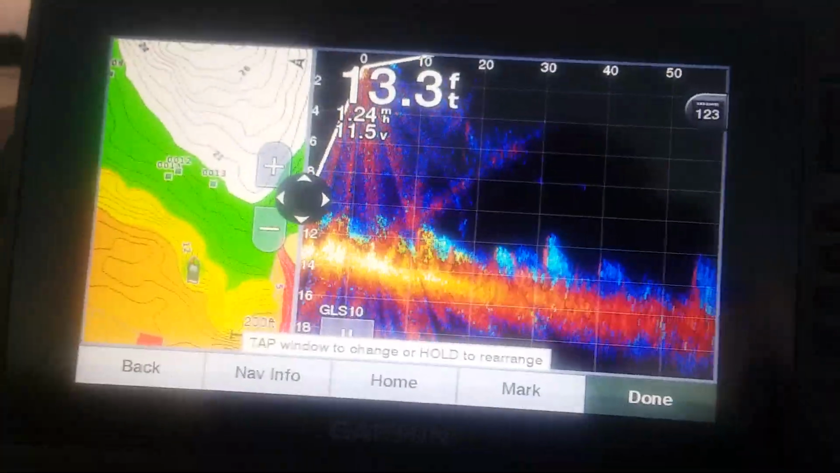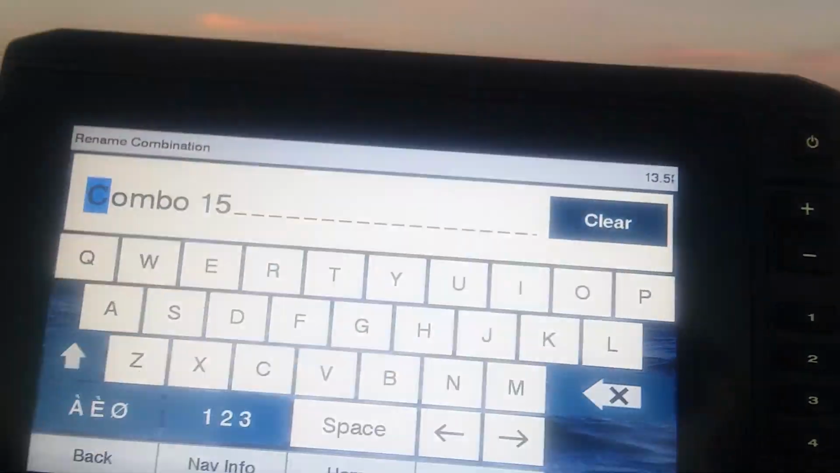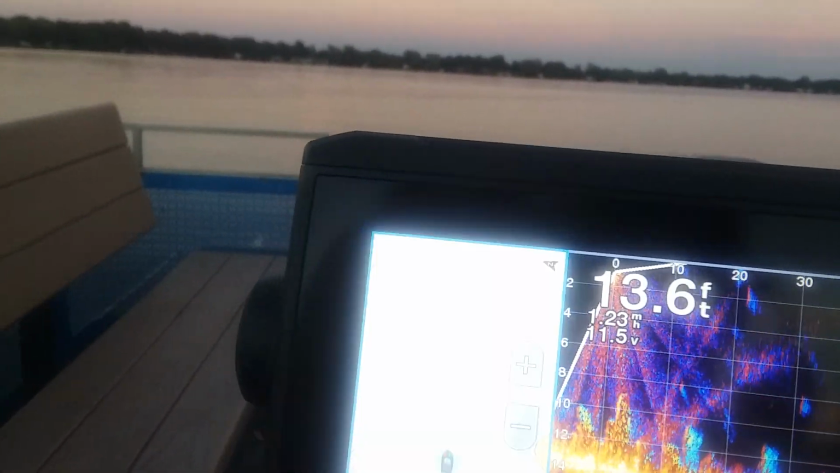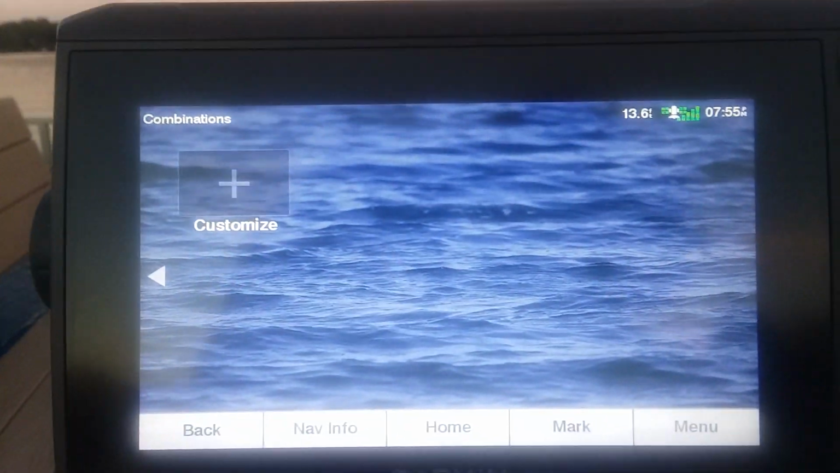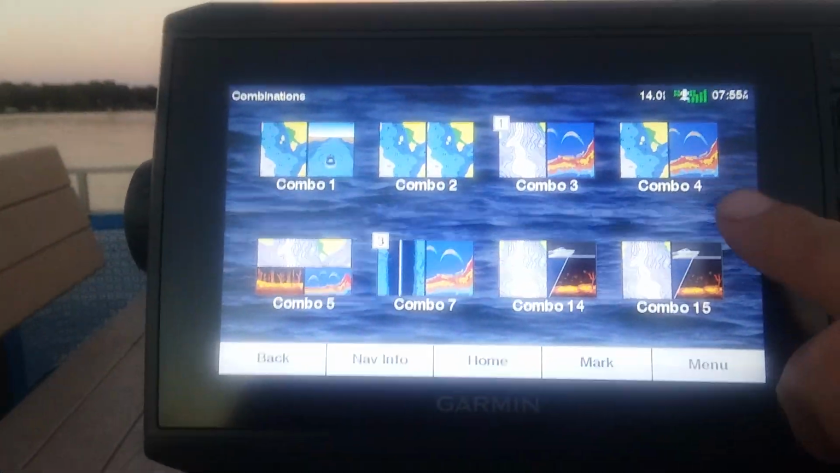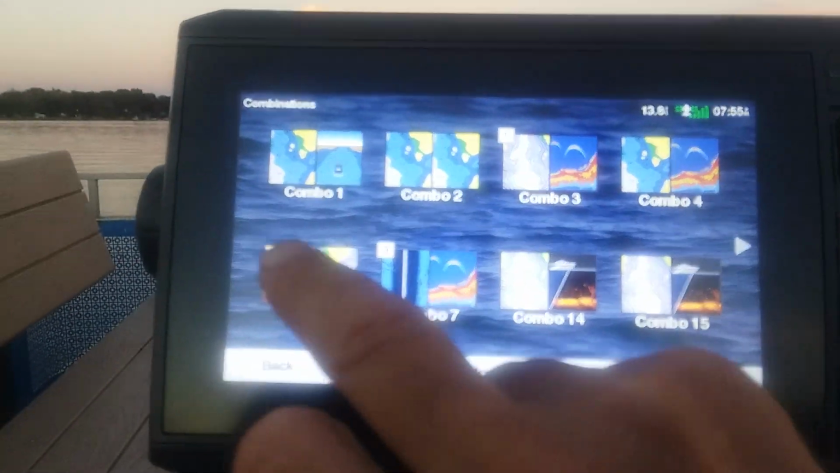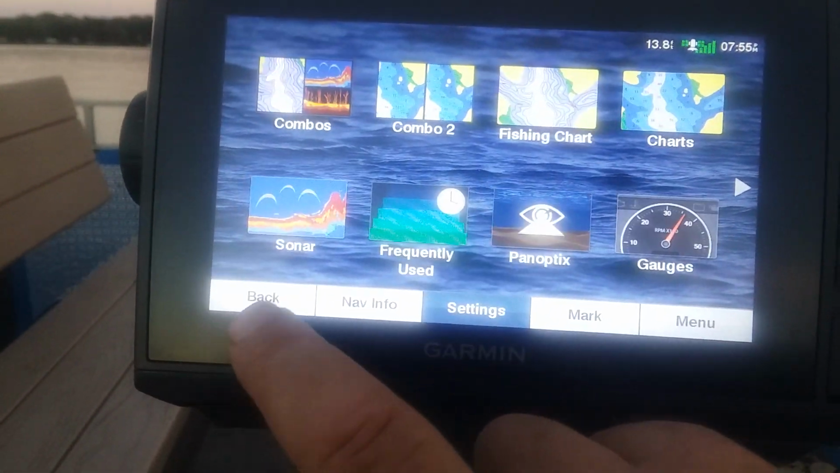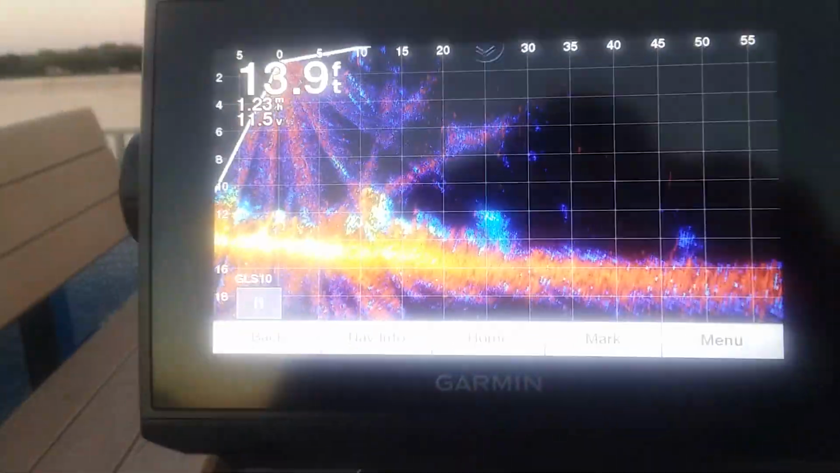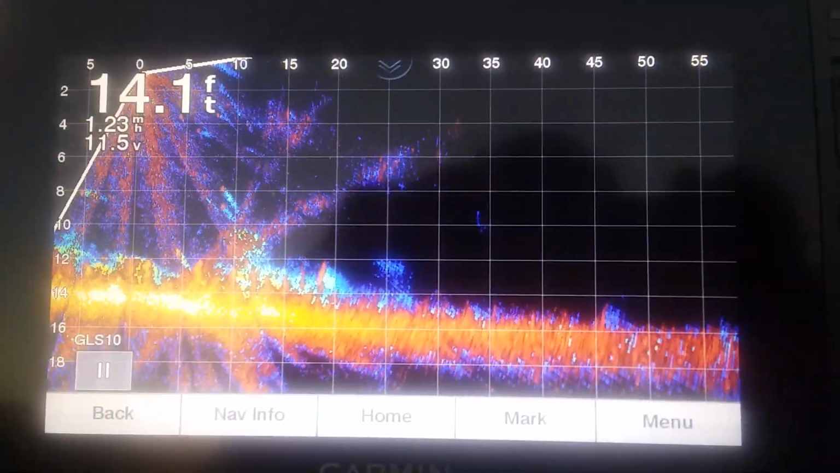That's a combo map. I could do something else. Let's go back and just look at the Panoptix. Oh, that's combos. I don't want combos. Back. Panoptix. There we go. That's a pretty picture.